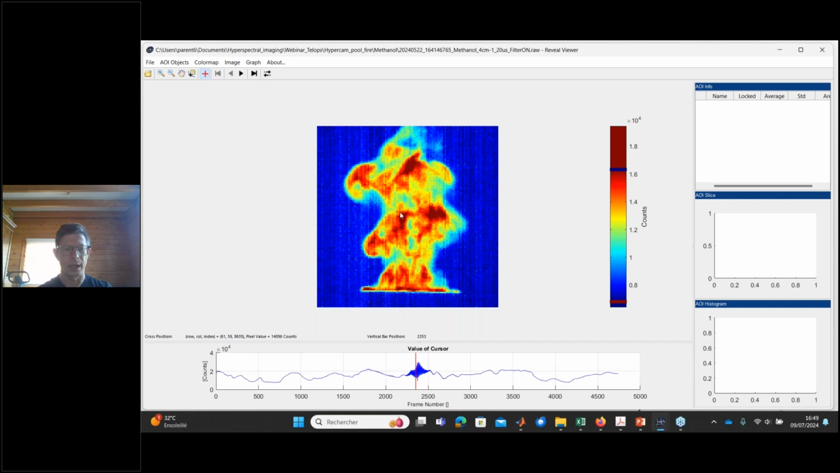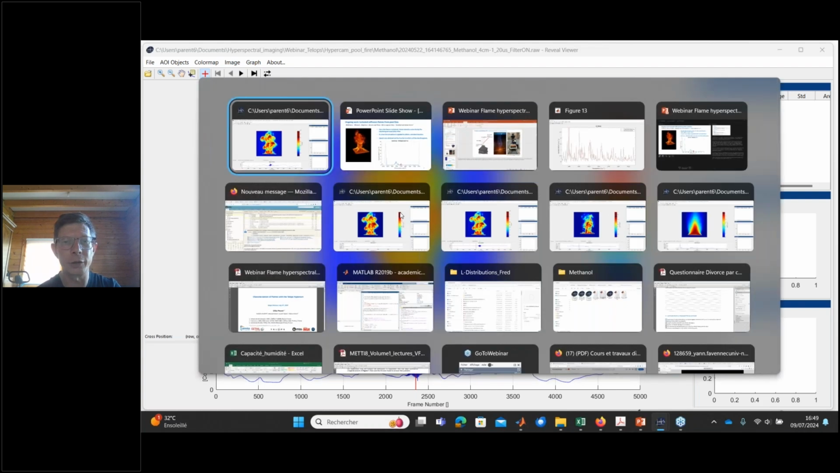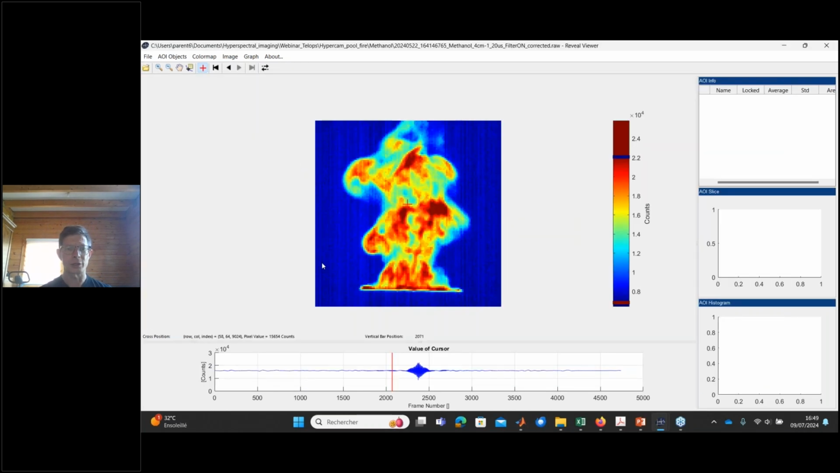After the correction, we obtain this kind of interferogram, so now we have a constant baseline and the interferogram is cleaner. Same, we can change the position in the image to see the different interferograms acquired by the instrument.